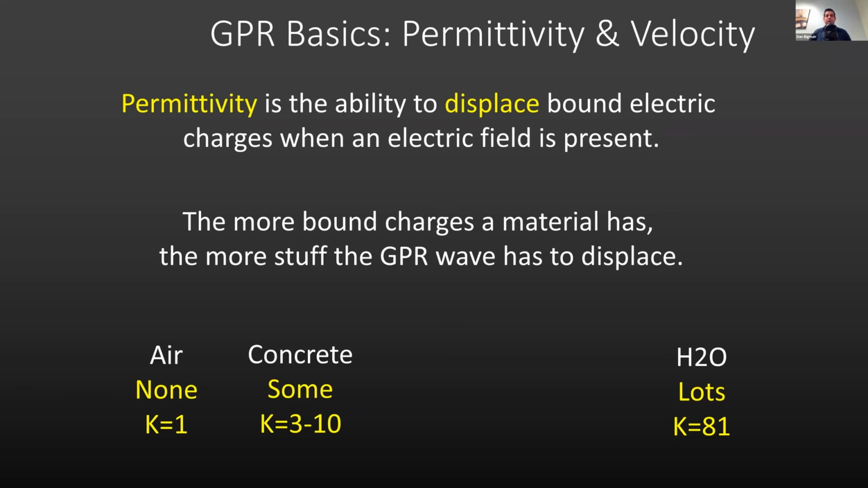And so this is sort of the range of dry to wet concrete, about 3 to 10, at least this is what we have seen on the projects that we've done. And so concrete has some, and that's going to affect how fast or slow your wave is going to move. It's also going to affect, in some ways, how deep the wave is going to go. But understanding how fast the wave is moving is going to allow the technician to give a good estimate, or potentially a good estimate, for depth of a given target or something like that.